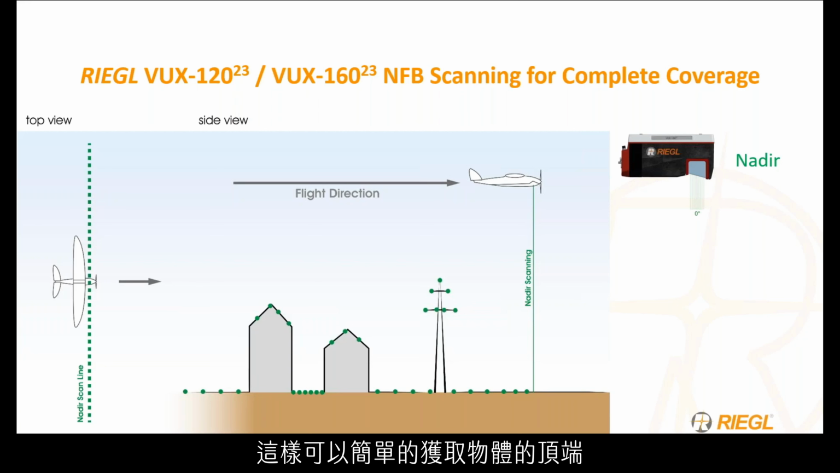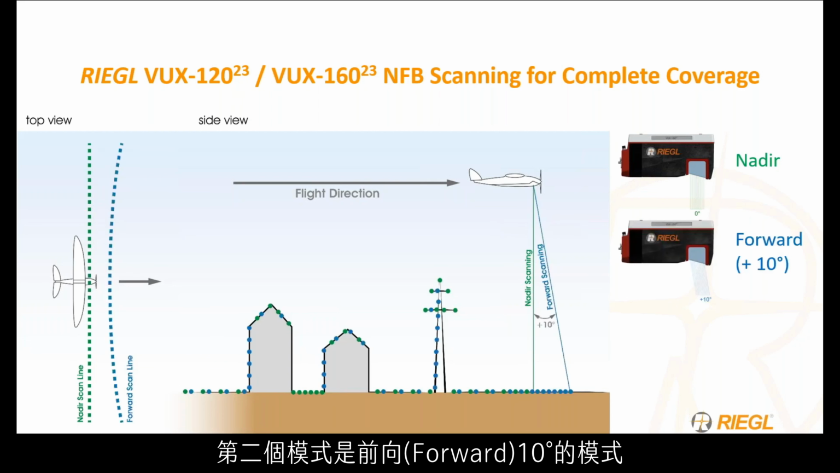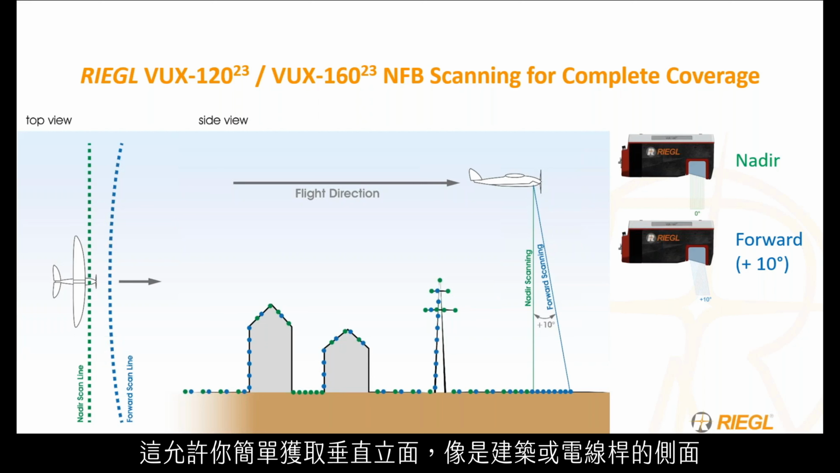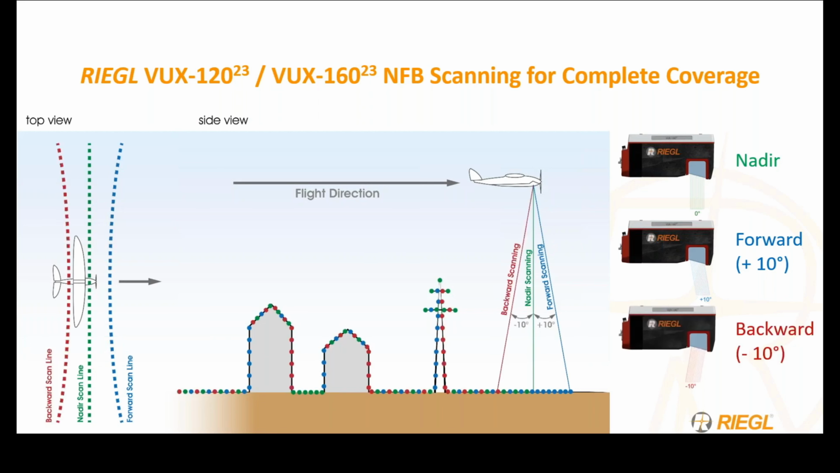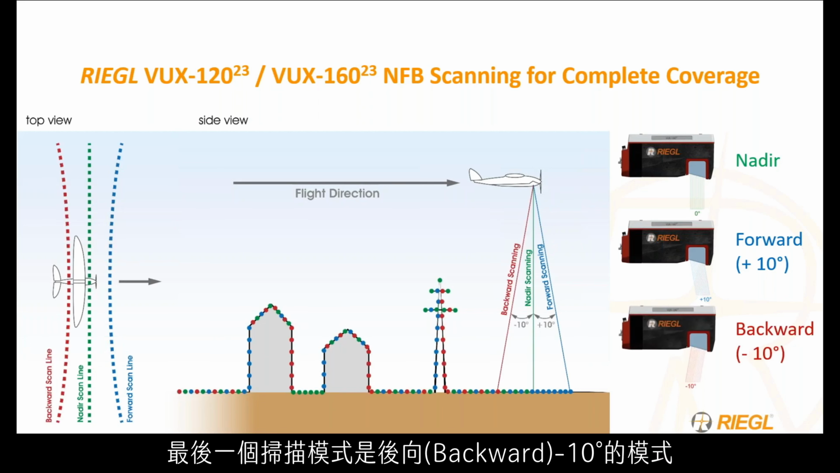Extremely easy. However, there are angles like the side of buildings and the side of poles that you'd not be able to pick up unless you fly to the side of these. Next in the pattern is the forward 10 degrees pattern. This allows you to pick up vertical facades such as the side of buildings or the side of power poles with ease without having to fly offset from the building or power pole, and gives you a different angle to scan through vegetation.